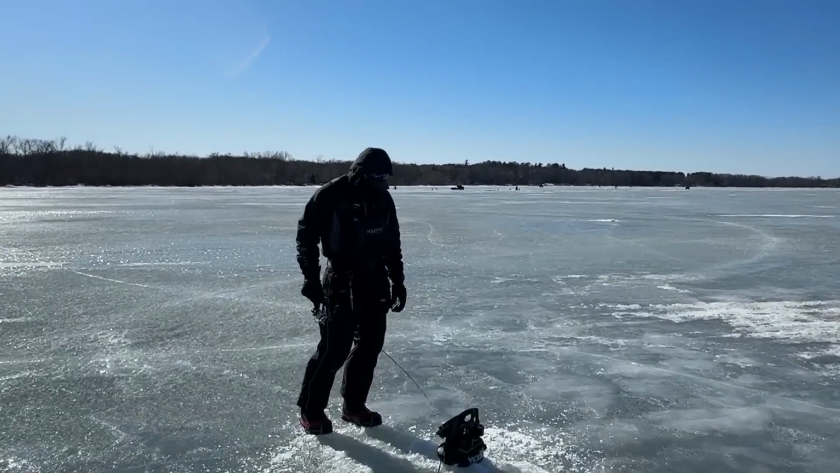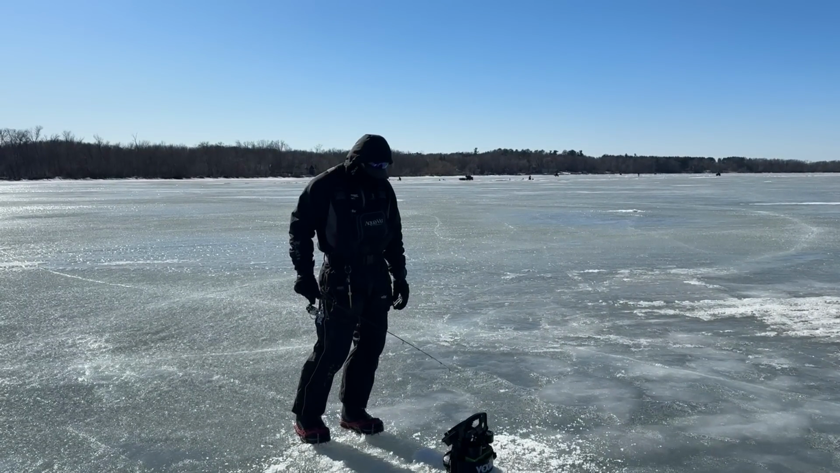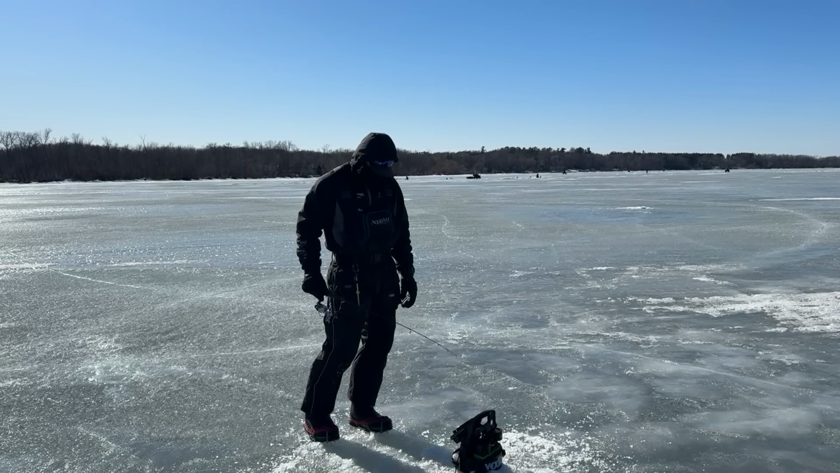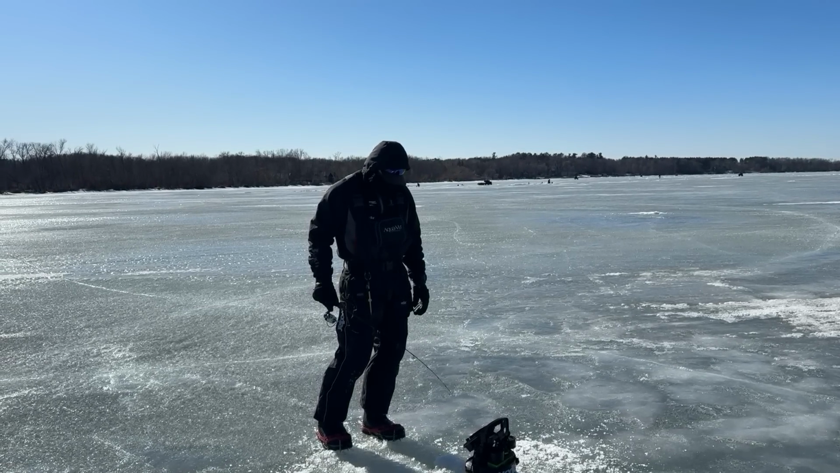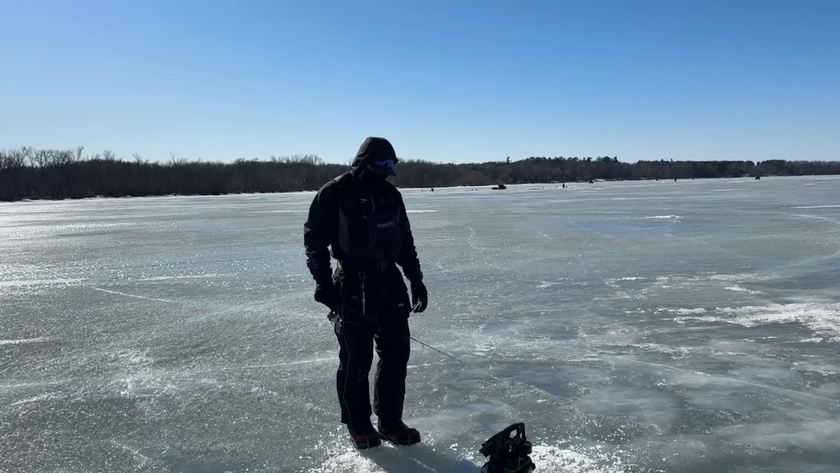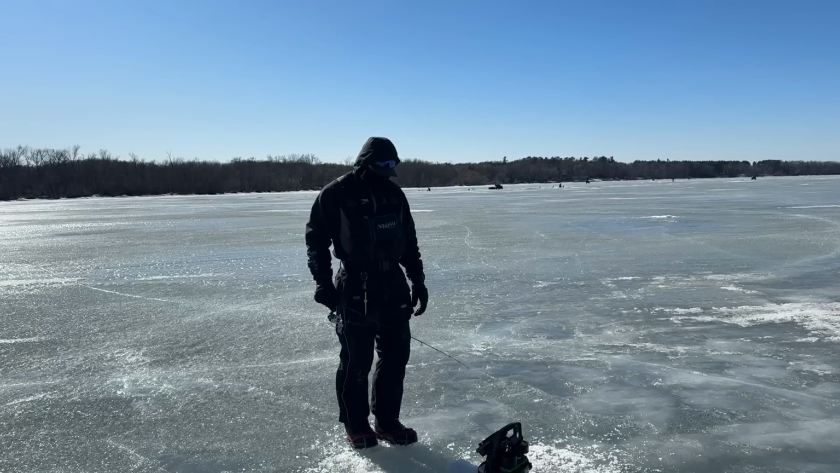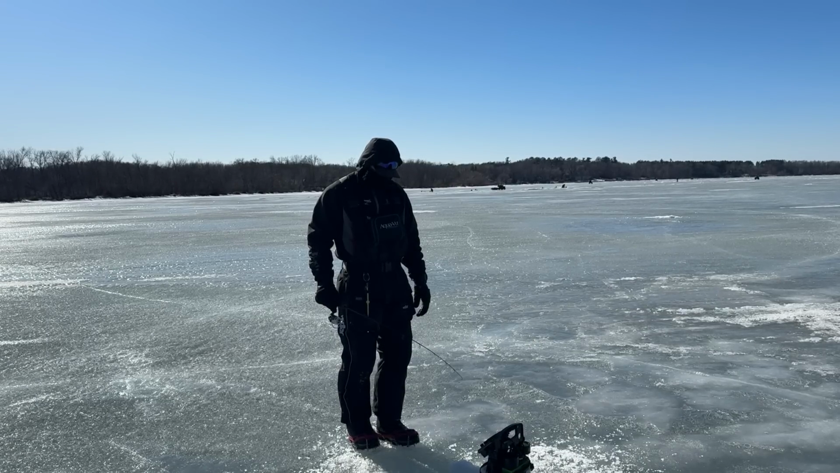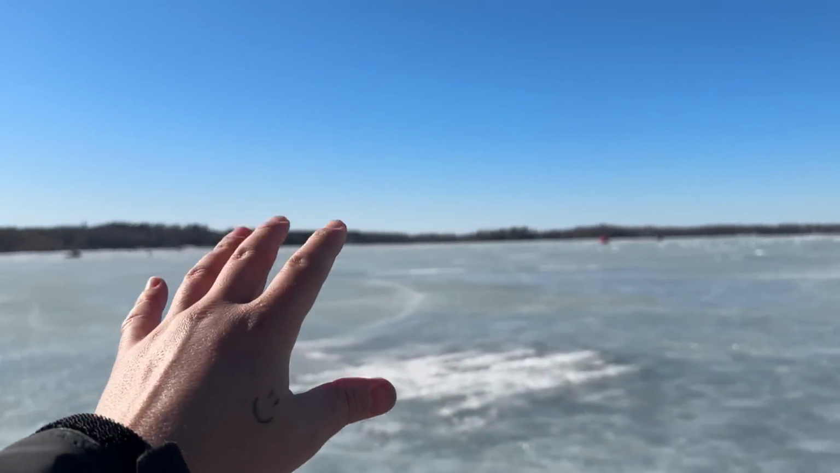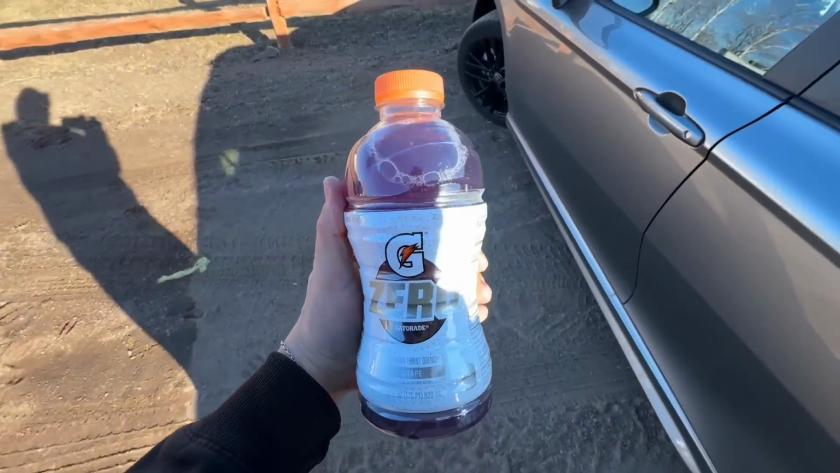Had a few marks roll through here, but bunch of little perch, bunch of little gills. I caught one gill that was decent, but not as good as the other spots. So anything over there? I'm getting a bunch of marks, but I think they might be just little perch. Should I throw a little plastic down there to see if they come and eat that? All right, well, we're gonna go scan around. Stay tuned.